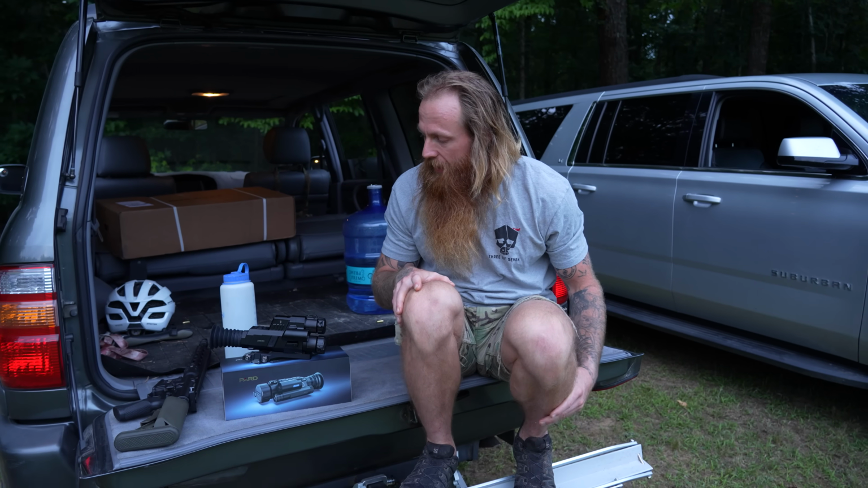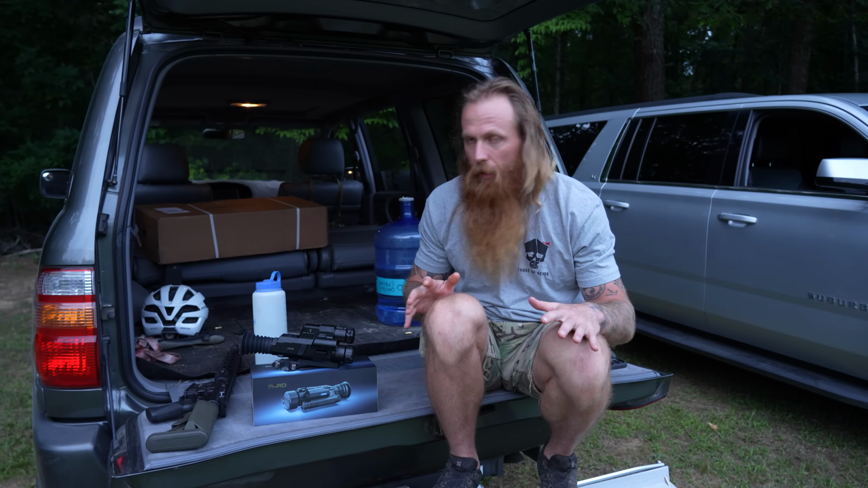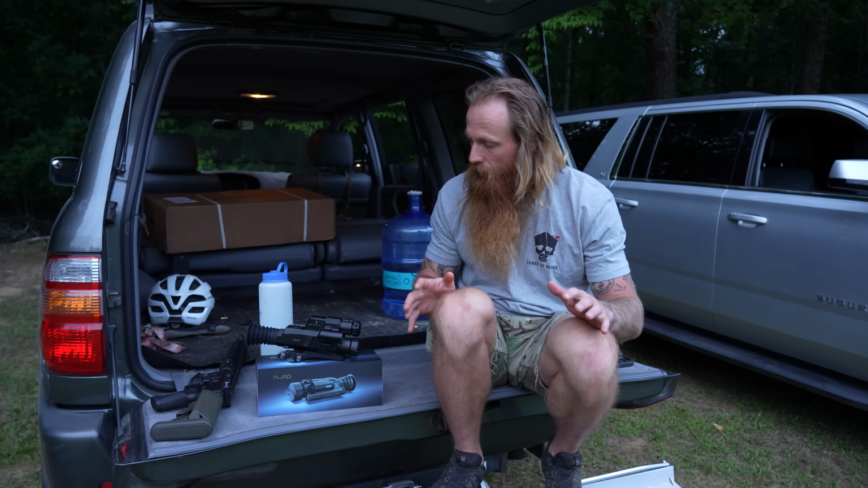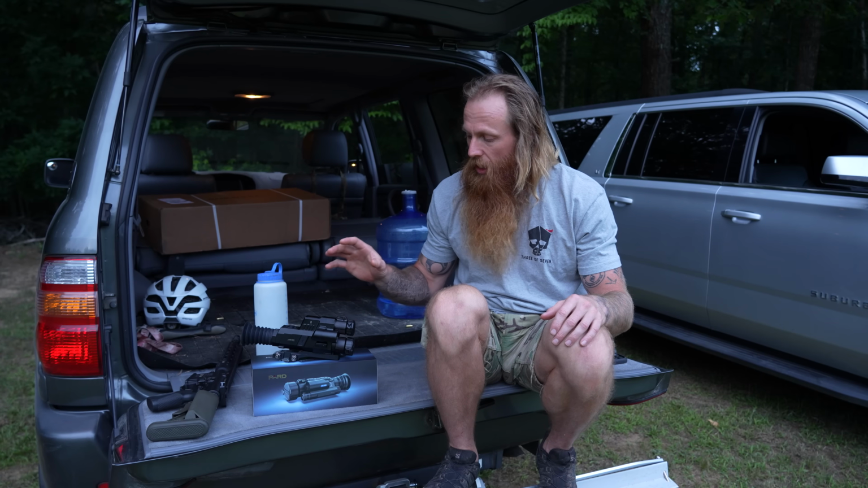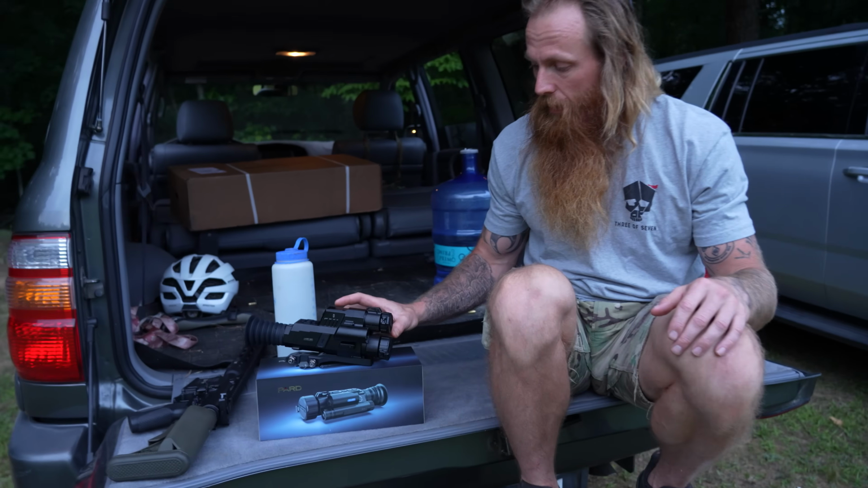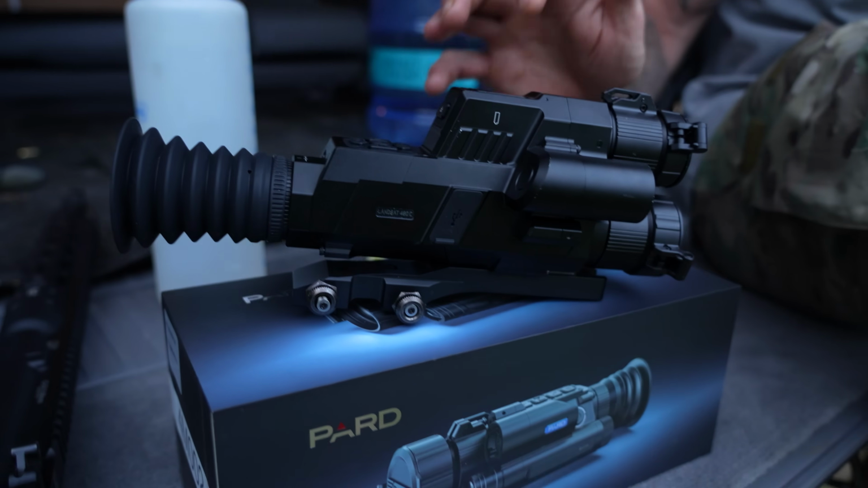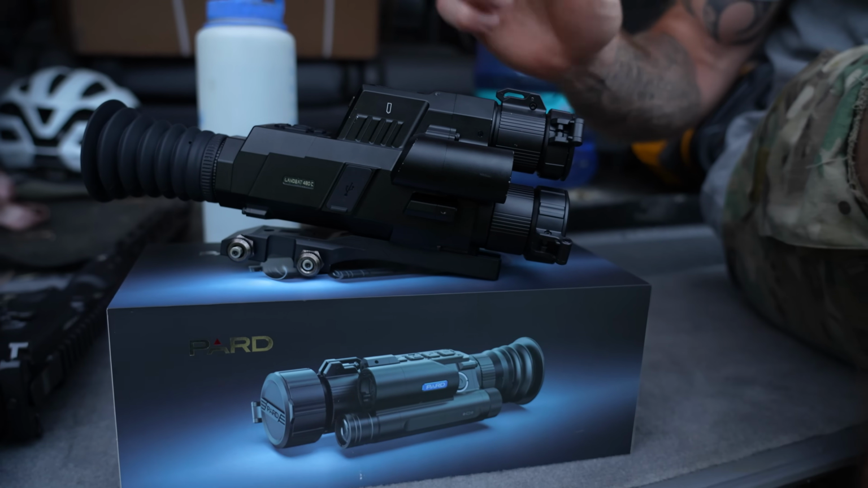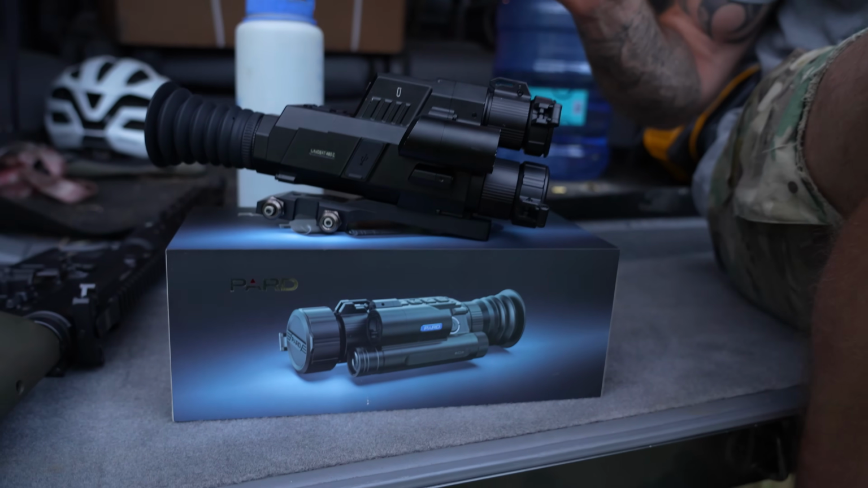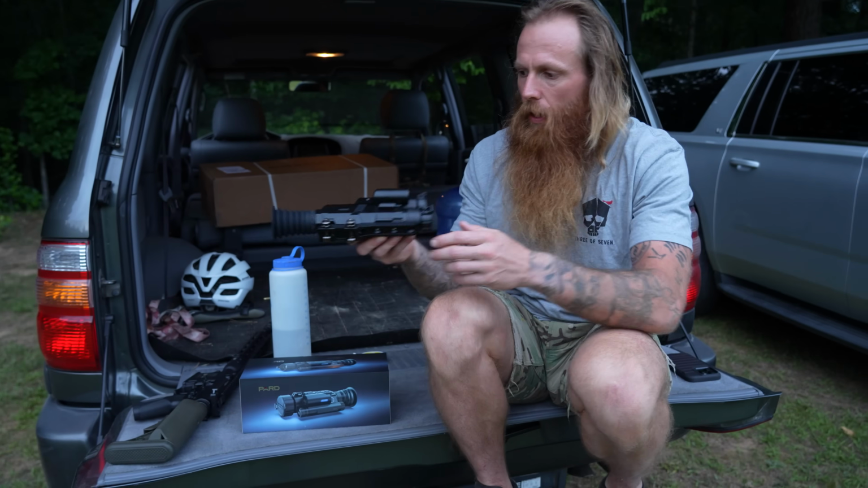I've been playing with this thing this evening, and we're going to get it out here and shoot it in just a minute, but I'm actually really impressed with all the features that this optic has on it. It has a daytime scope, a night vision scope, and a thermal sensor slash scope. It has an illuminator, a laser rangefinder. It has zoom. You can record on it, put an SD card in it. I mean, they've put everything into one package, and I don't know how they got it so small.